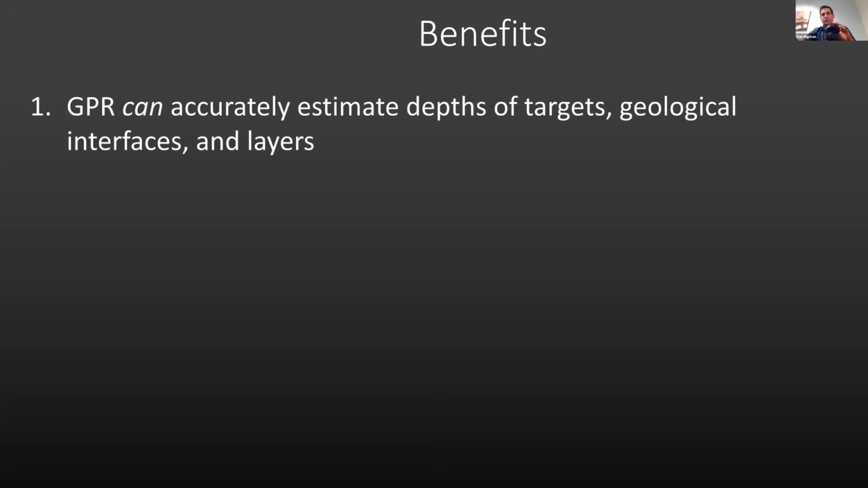Okay, to begin this little wrap-up, and then we'll talk about some limitations and some other tools that are excellent complements to GPR itself. So number one, GPR can accurately estimate depths of targets, geological interfaces, or structural interfaces like the road bed that we looked at, and other layers.